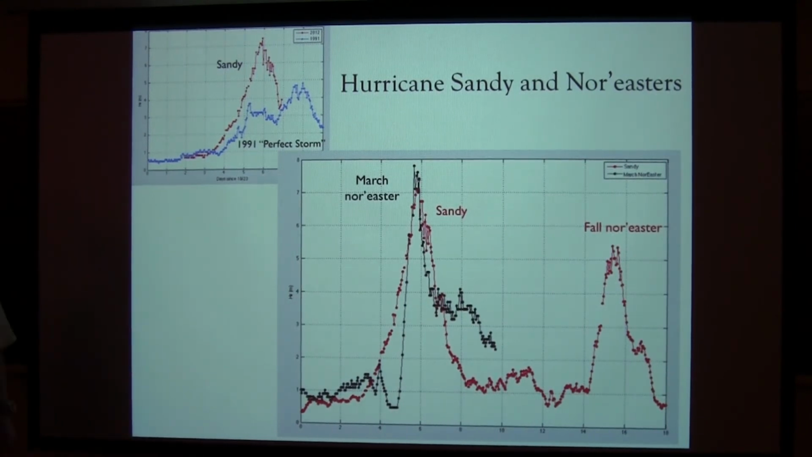Then in early March, we were promised this apocalyptic snowstorm in Delaware. We didn't get it. I think New England got some more of it. But what it did offshore was generate waves actually bigger than Sandy, almost 8 meters significant wave heights. They shot up really quickly from that nor'easter, and interestingly stayed up much longer. Sandy had more of a bell-shaped curve: it ramped up, then fell down.